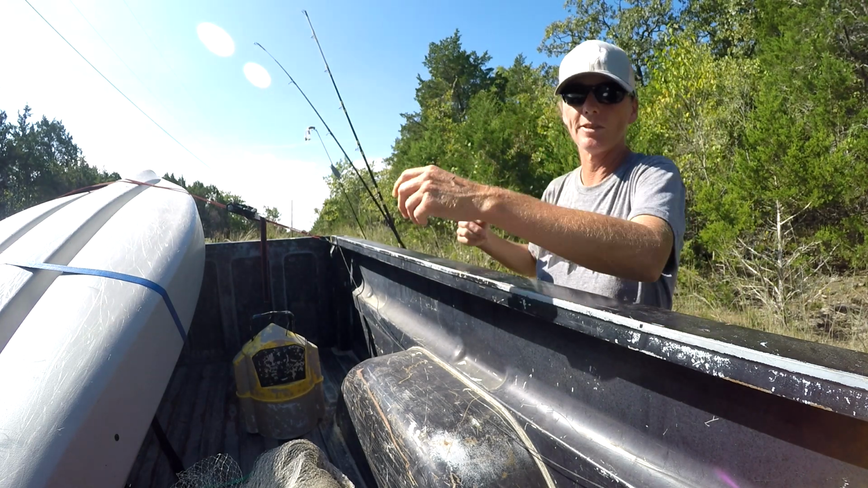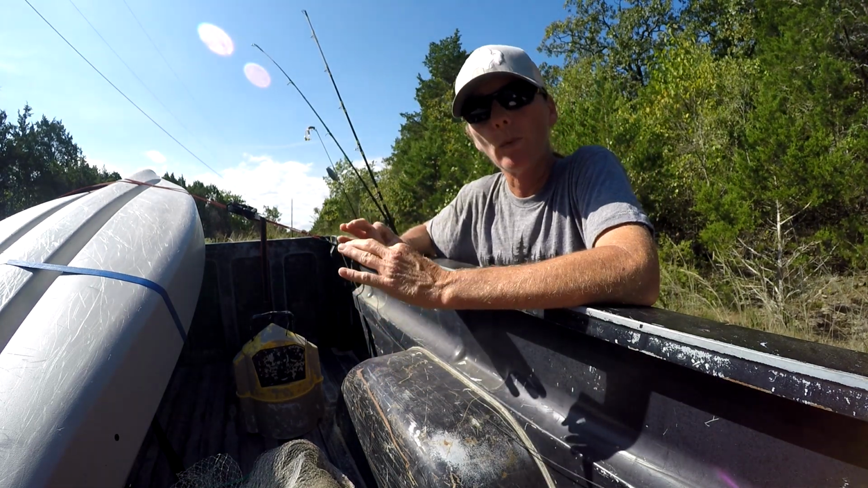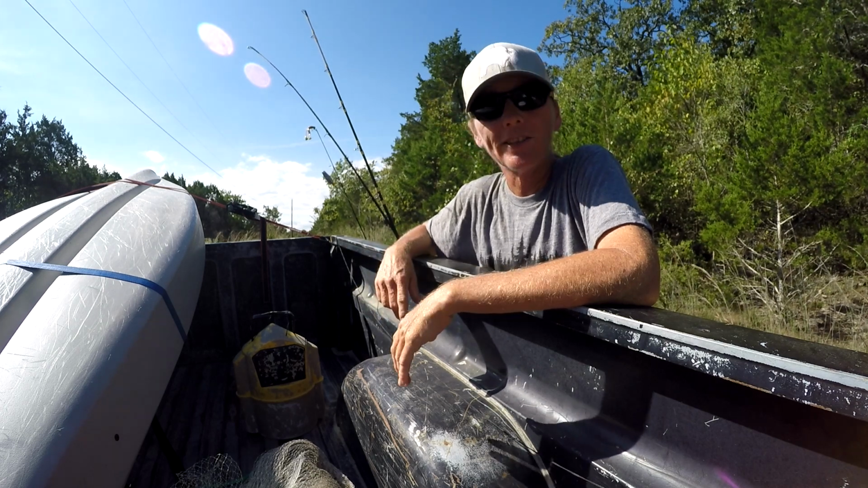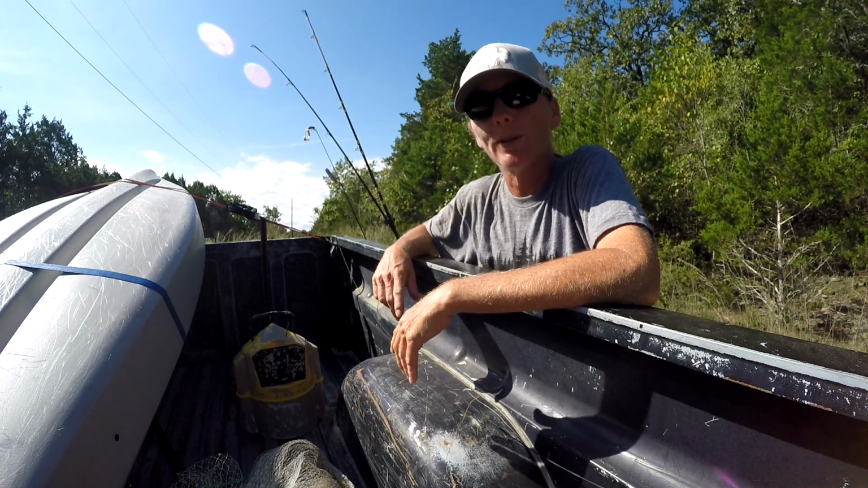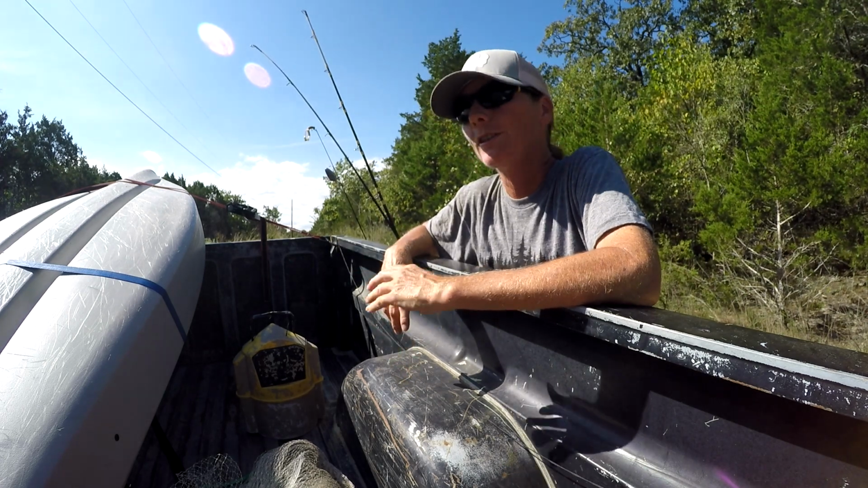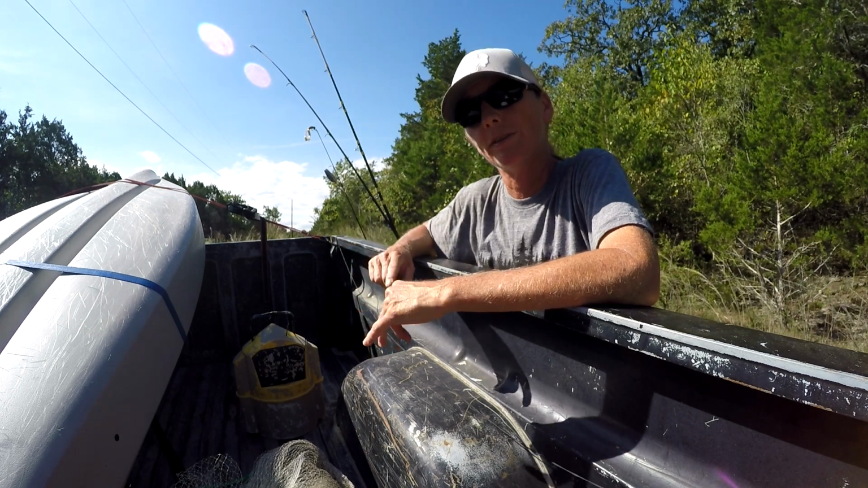And how many times has this happened to you guys? You get your gear, you're targeting one specific fish, say it's catfish, and then you get down there and the bass are busting all over the place, and you're like, oh, why don't I have a bass rod? So I learned a long time ago, no matter what species I'm targeting, I'm going to take another rod of a different species.